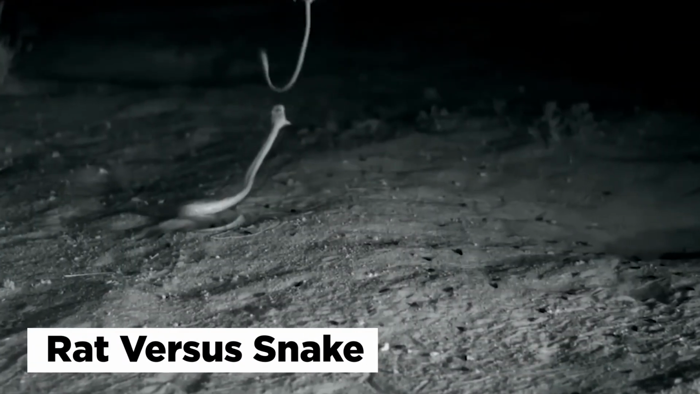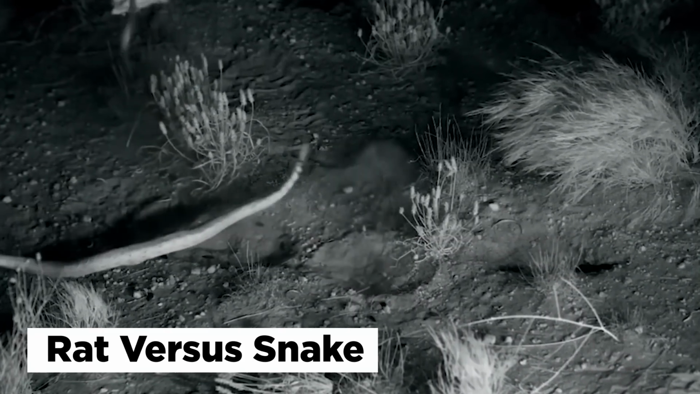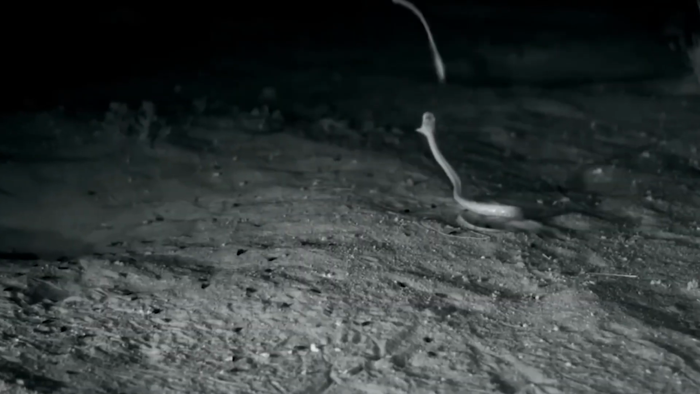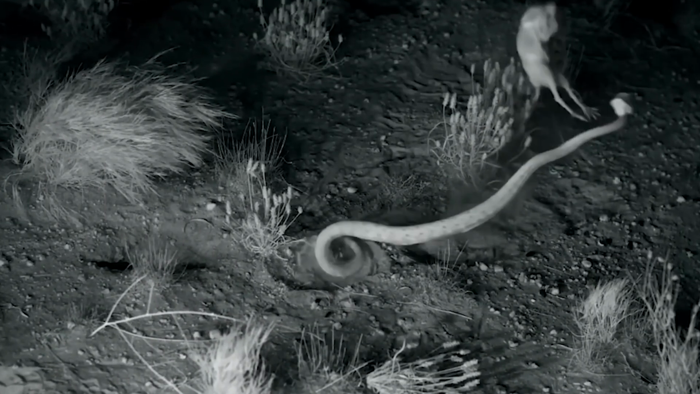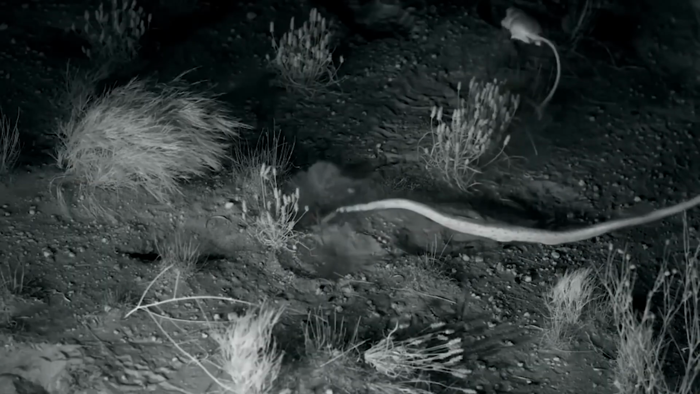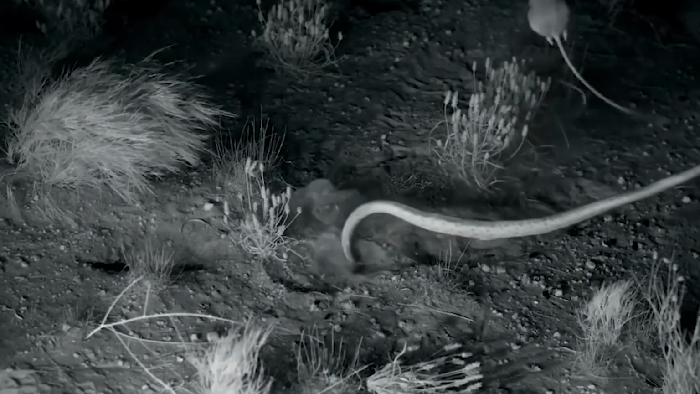Rat versus snake. Probably the only animal that can escape a snake attack. This is a kangaroo rat, also known as the ninja rat, because of the karate kicks it can give to predators. Just like this, when a snake almost bites, the rat jumps and kicks off the snake with its paws. And not just that, but kangaroo rats can also detect ambush attacks due to their sensitive hearing, which makes it almost impossible for predators like rattlesnakes to prey on them.